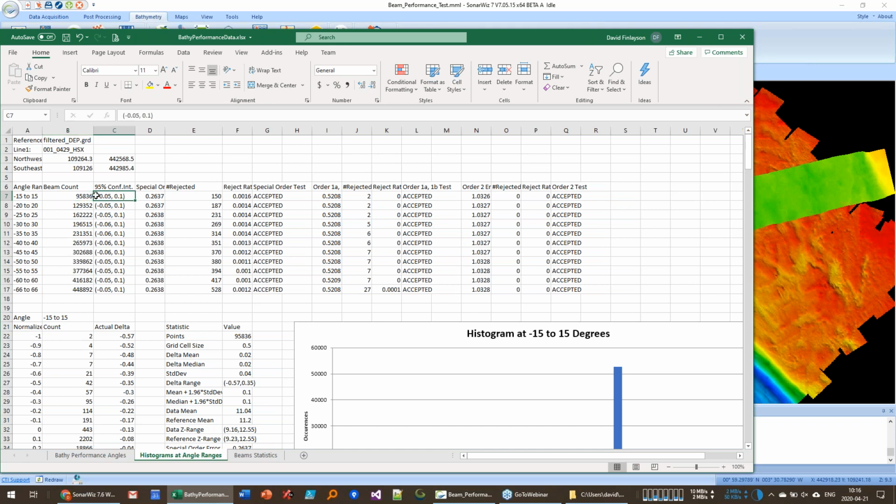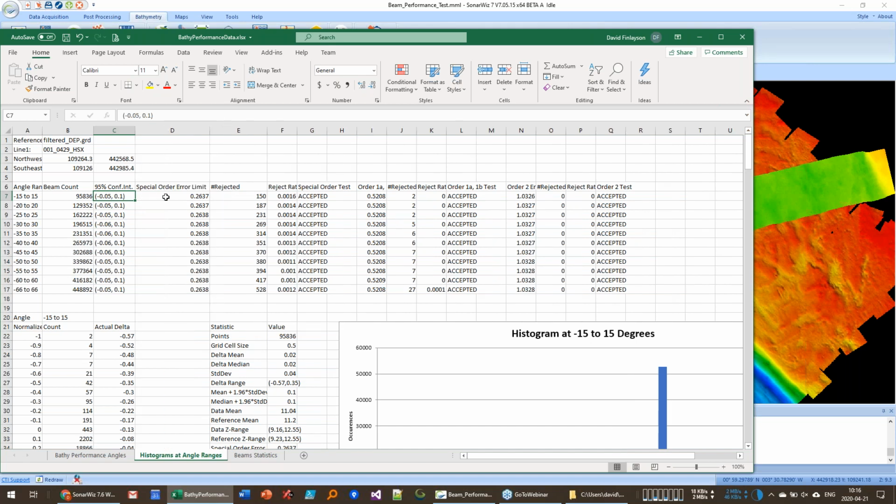The confidence interval went from about negative 0.05 to plus 0.1, so about negative 5 centimeters to plus 10 centimeters. And we know from the depth of the grid what the special order total vertical uncertainty limit is. It's 26 centimeters for this water depth. So we have to make sure that this confidence interval is smaller than the 26 centimeter offset that's allowed.